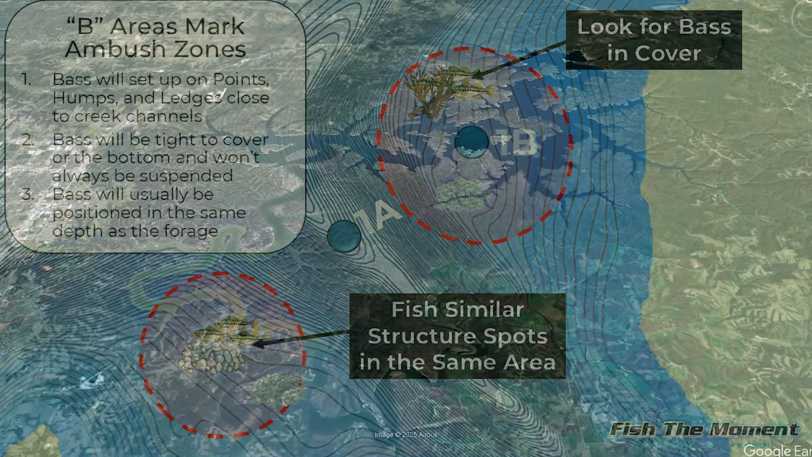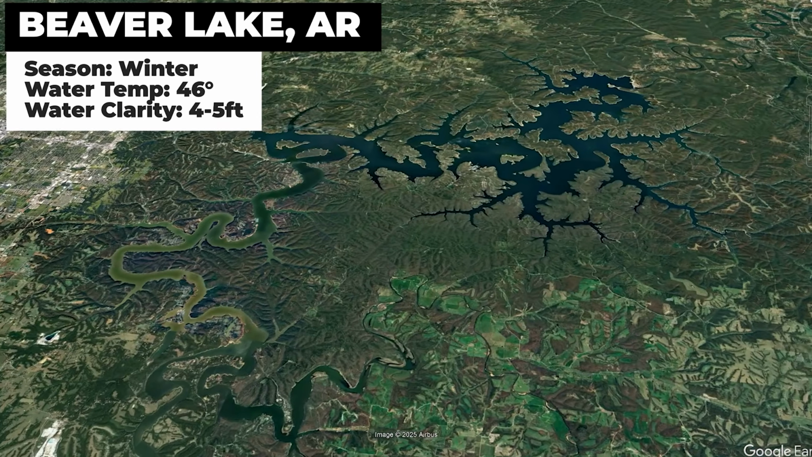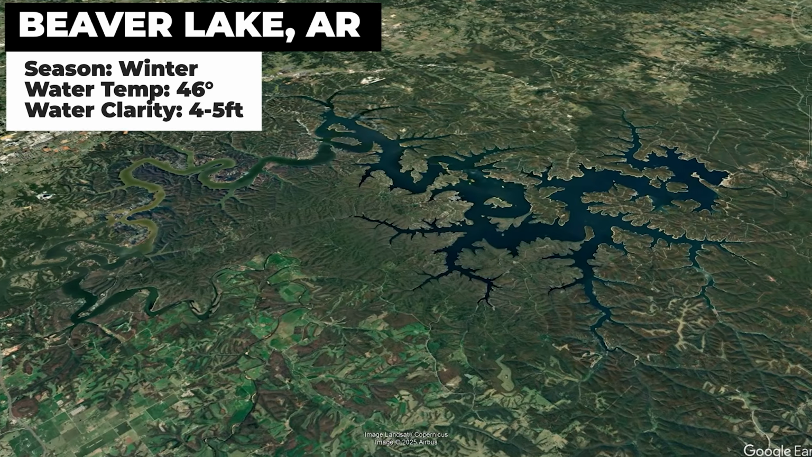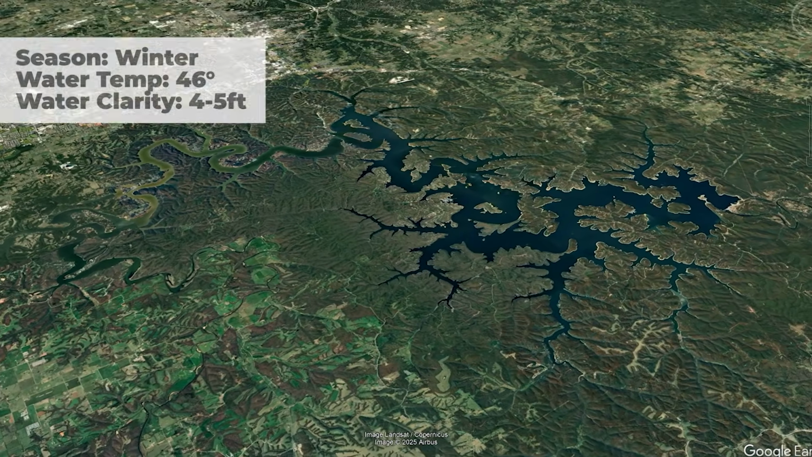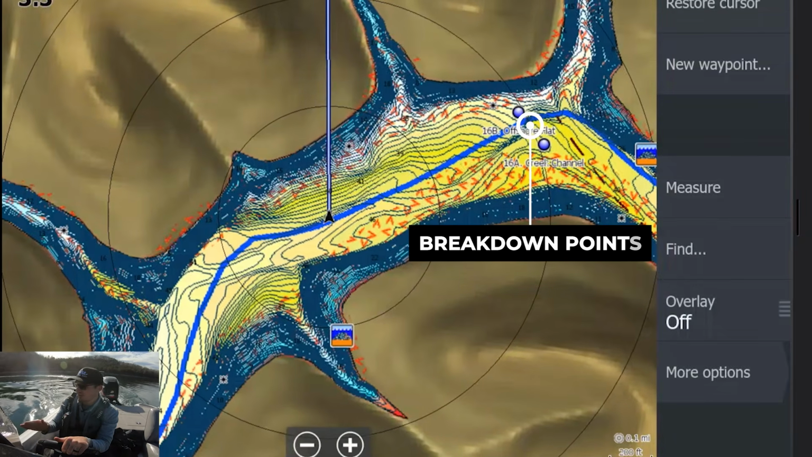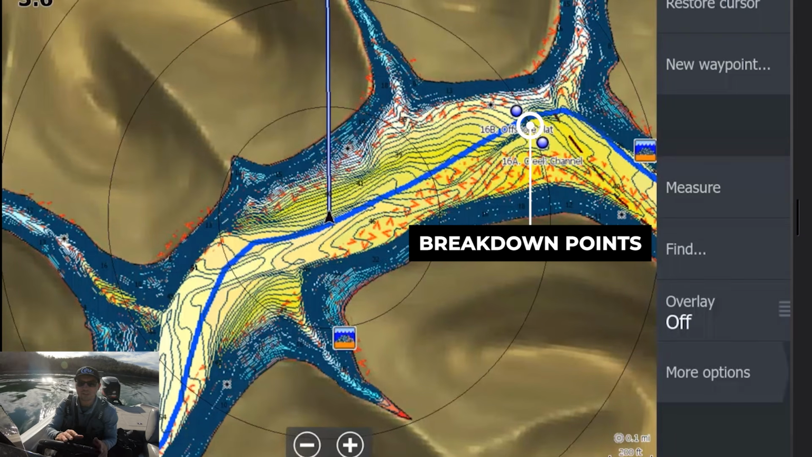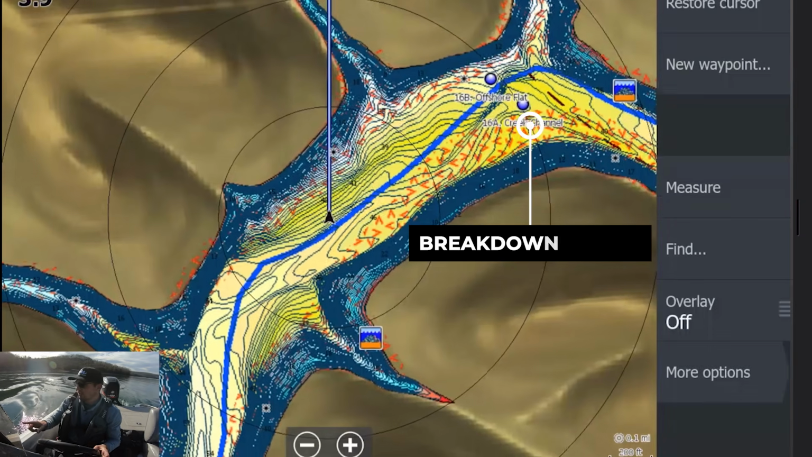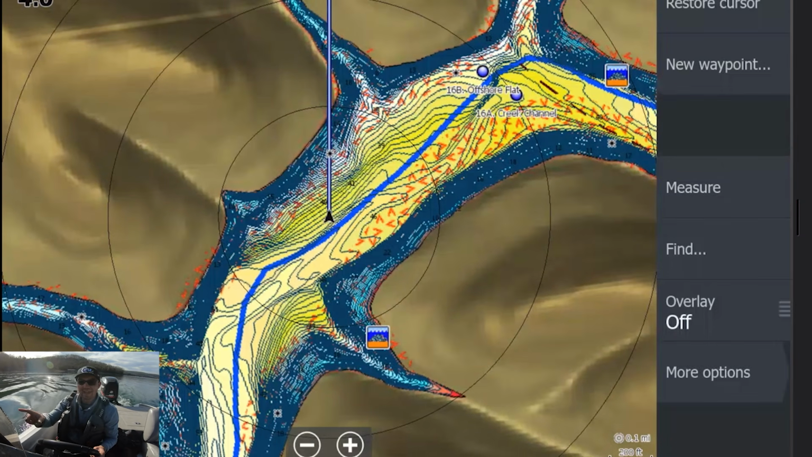To demonstrate how you can actually do this on the lake, I took the Beaver Lake breakdown and went out to the lake right after a major snowstorm. Okay, so now that we have the waypoints downloaded on the fish finder, we're out here on the lake. Let me show you how I break down an area that has the waypoints in them. As you can see, we have two waypoints here, A and B.